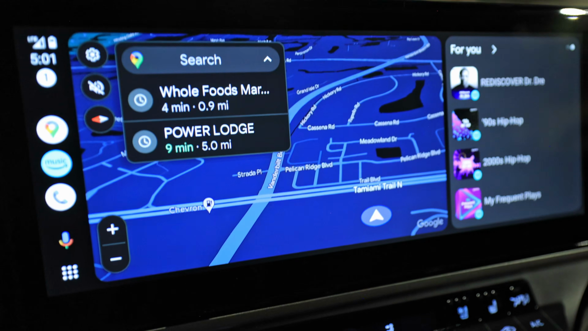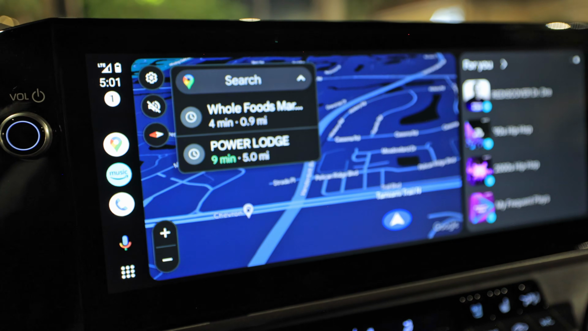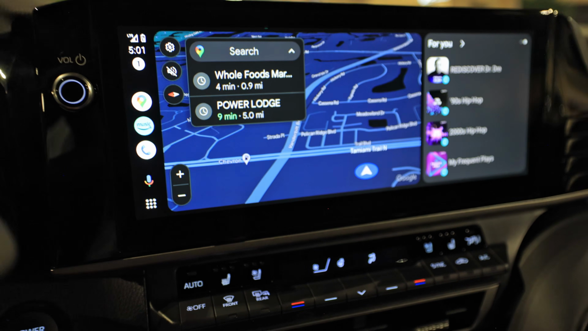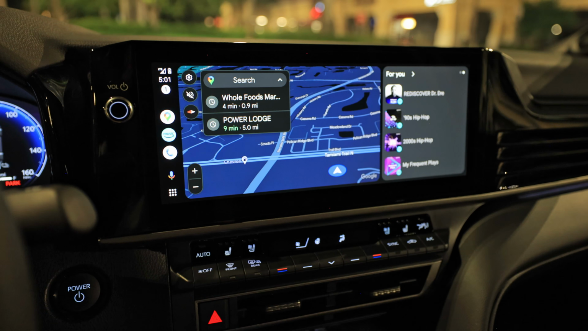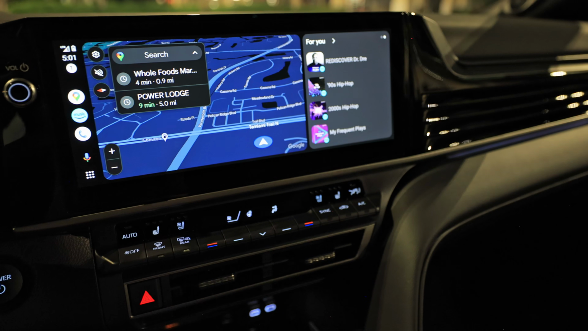Oh, it is not charging. And that's the problem I have with Toyota chargers. They're super unreliable when it comes to the wireless charging. And I have a Pixel 8 and I just have a terrible time. My wife's iPhone never really seems to have issues wireless charging. So if you're an iPhone person, you're probably gonna have a lot better luck.